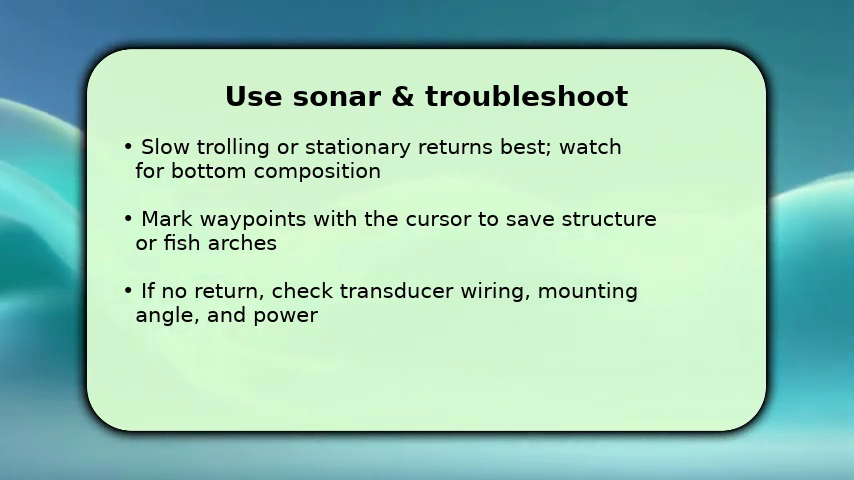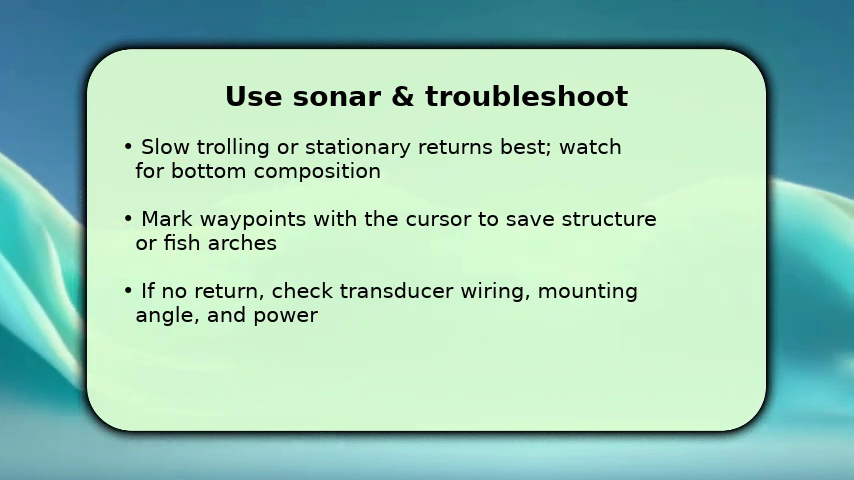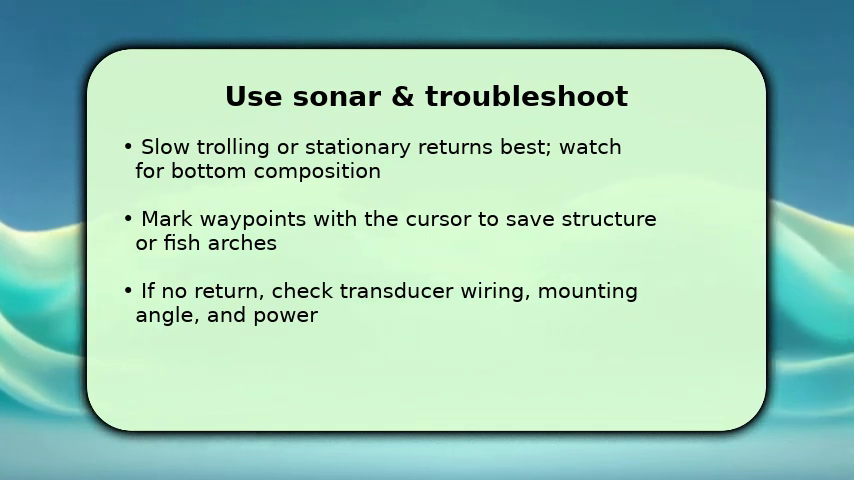If you lose returns or see only noise, verify transducer plug seating, ensure the transducer angle is correct, and confirm a solid 12V supply. Fixing any of those usually restores normal operation.